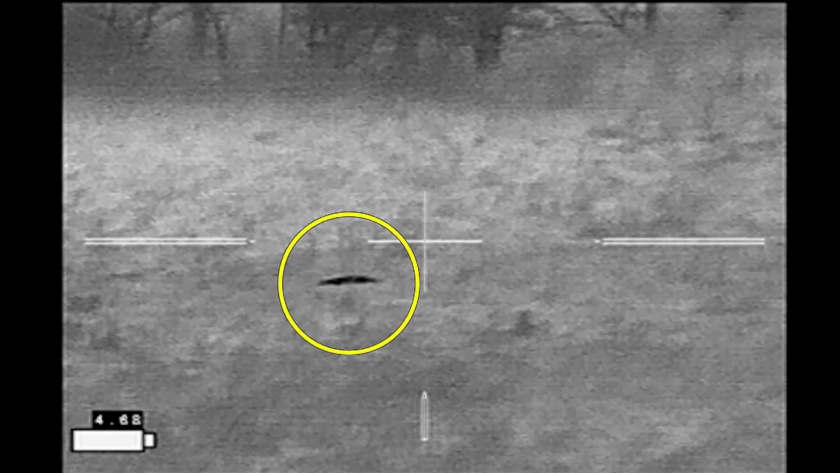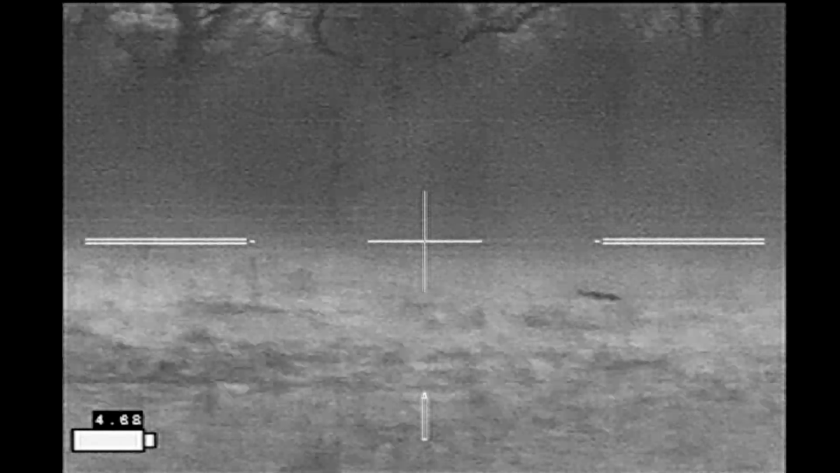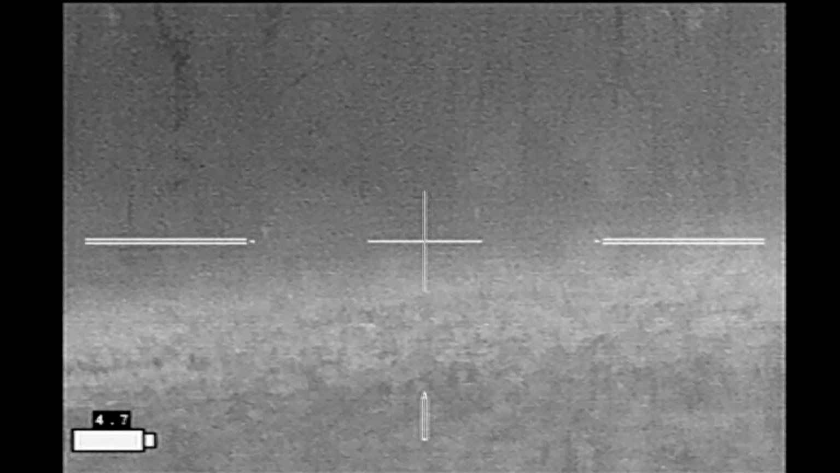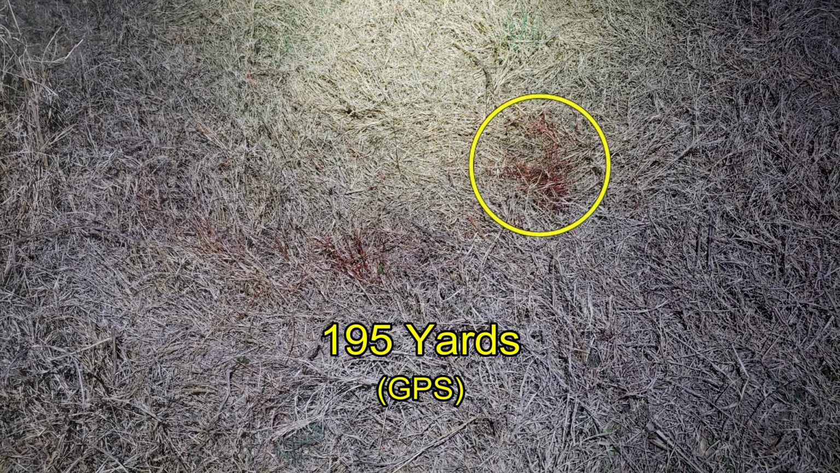Scanning the field, I see my second hog is still down and is not moving. And I stayed on this ridge top for about 10 more minutes, waiting for other hogs to come in. The first two hogs did not move. I figured they were down and done. I went ahead and scanned the rest of the property, came back, found my first hog, marked it with a red light, looked for my second hog, and all I found was blood where it had been down, at a distance of 195 yards. The blood is actually pooled underneath the grass right there.